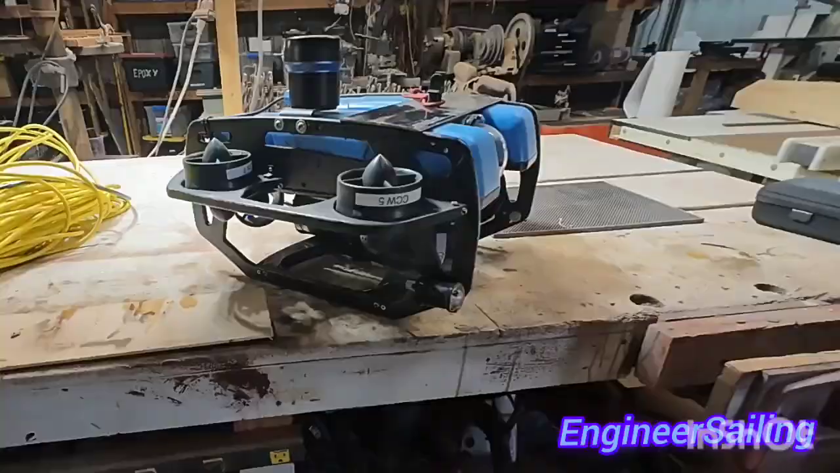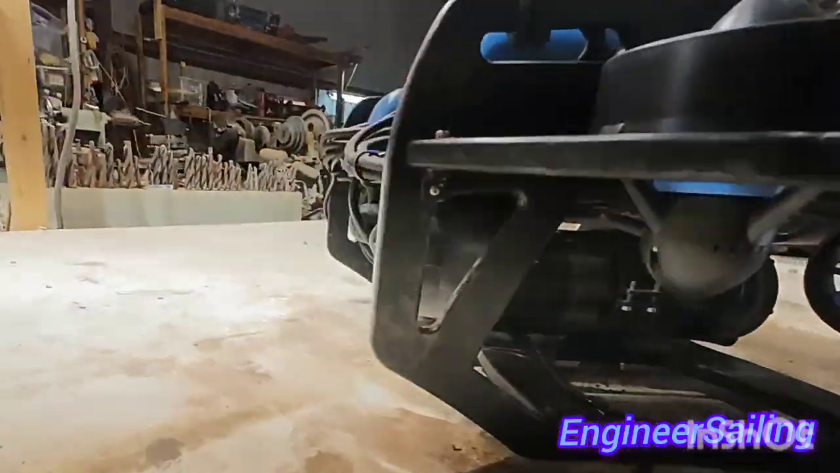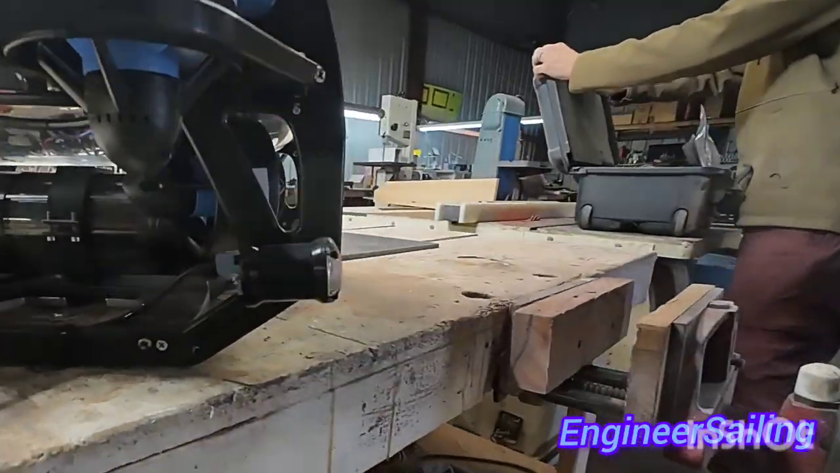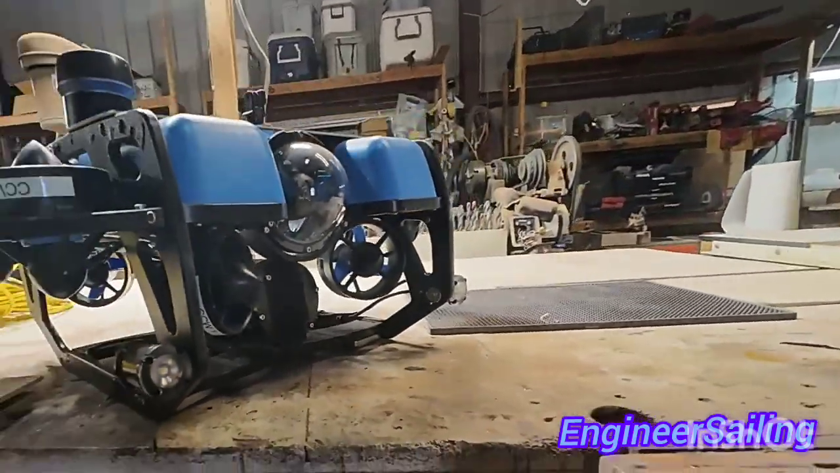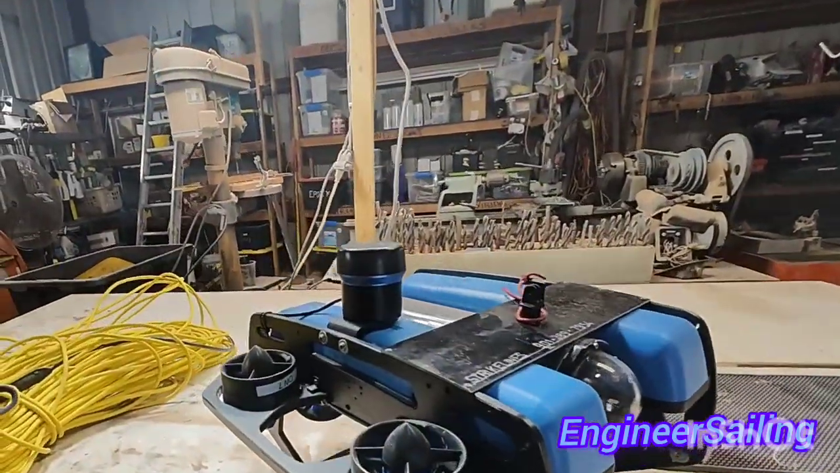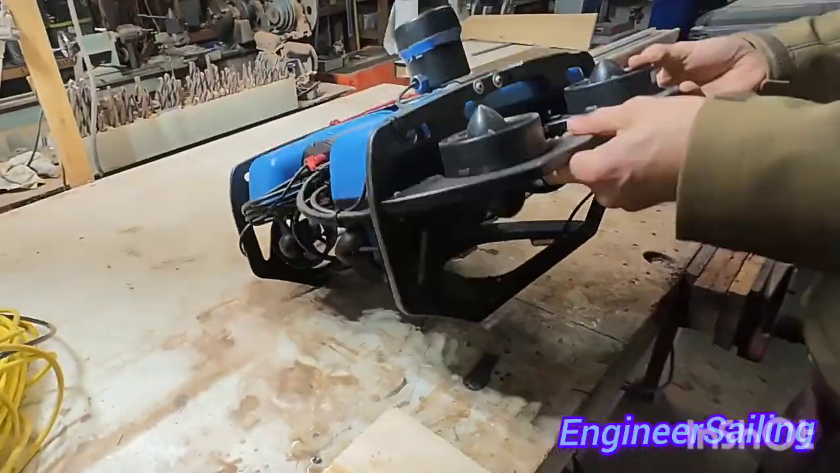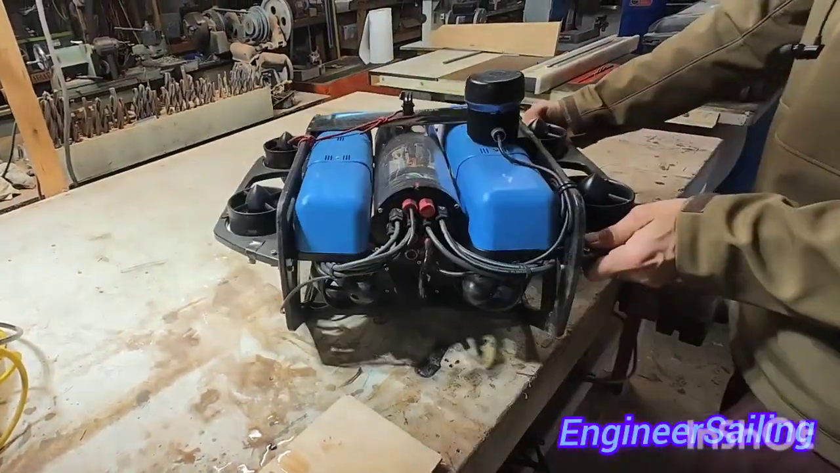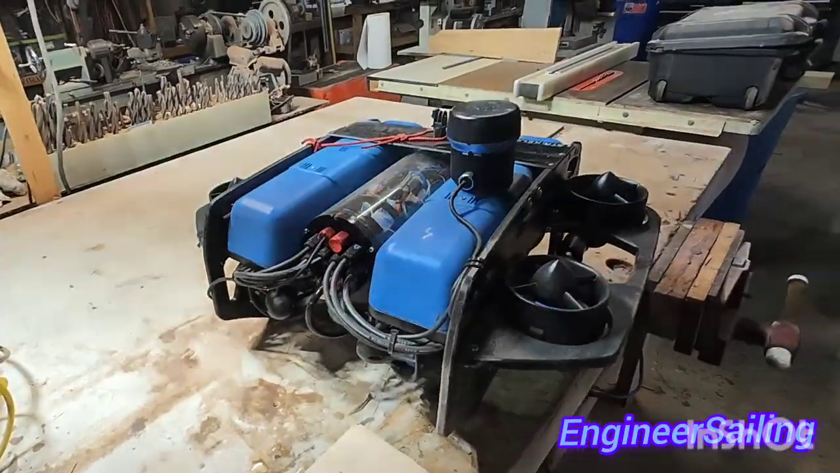It's pretty slick. And then you've got angled thrusters underneath to give you forward, back, and rotate. Yeah, so they call it six DOF, 6 degrees of freedom. So it can do this rotation, and this rotation, and then up and down, forward and backwards. It can do all of them. It really is kind of like a video game. You're slewing around.